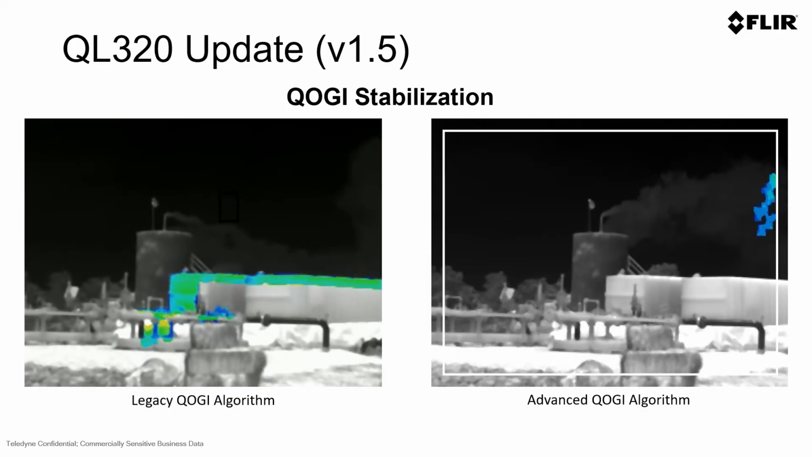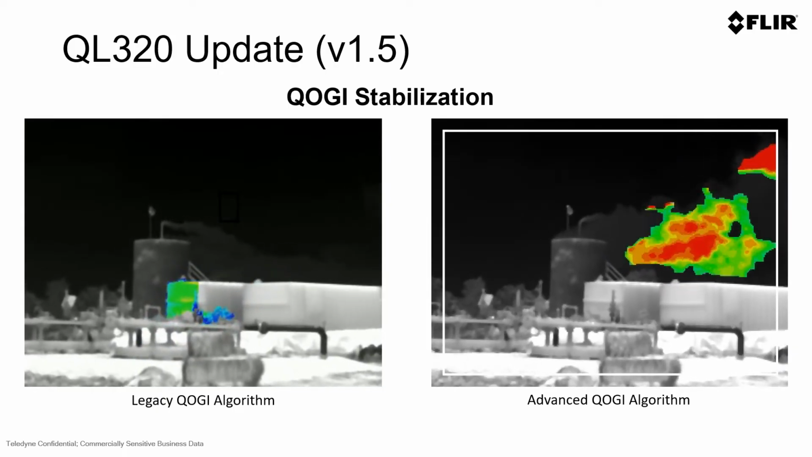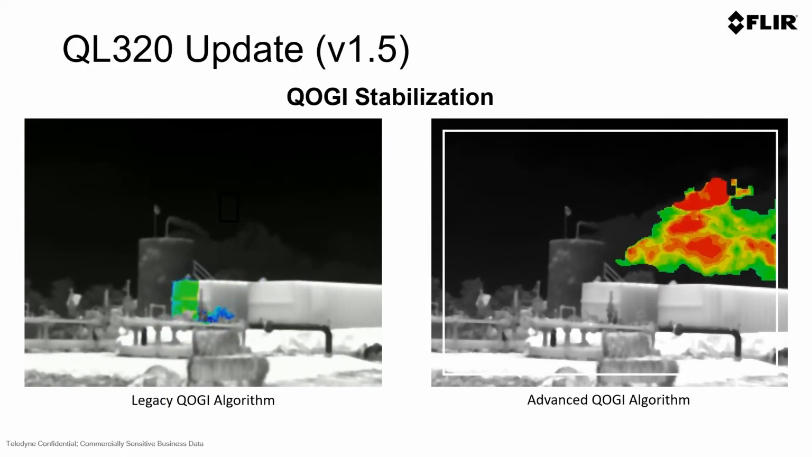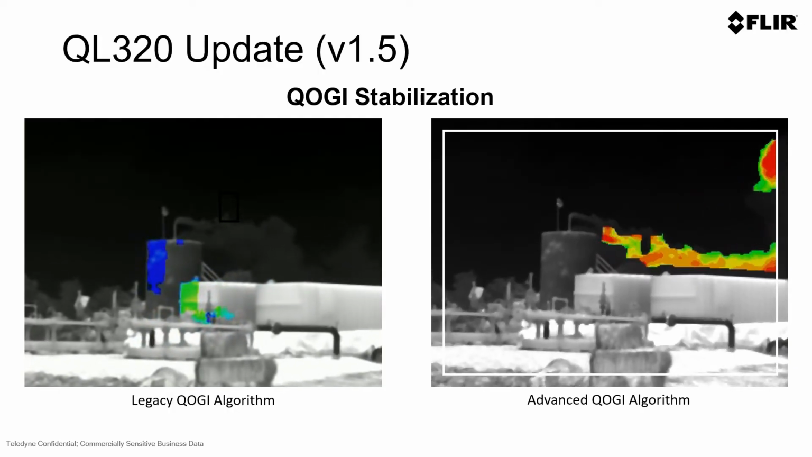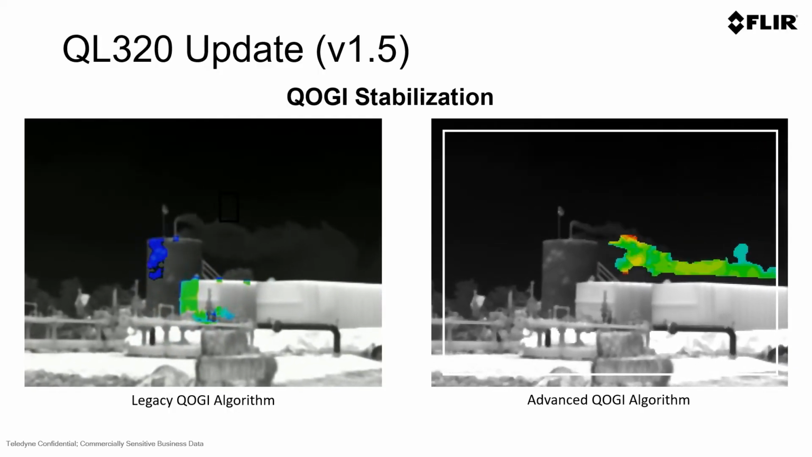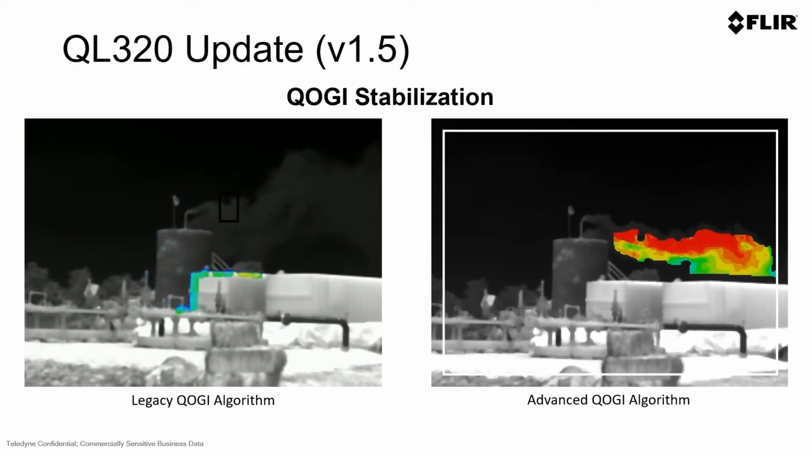Compare that to our new advanced algorithm with stabilization. Now the plume colorization only focuses on the plume because we are filtering out or eliminating the pieces of movement that are not plume related as we add the stabilization feature into the technology.